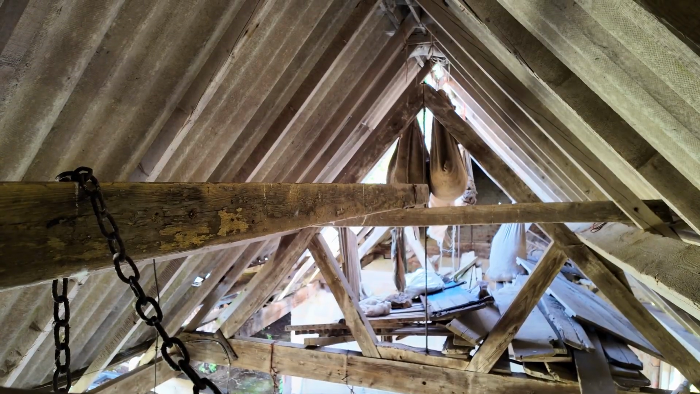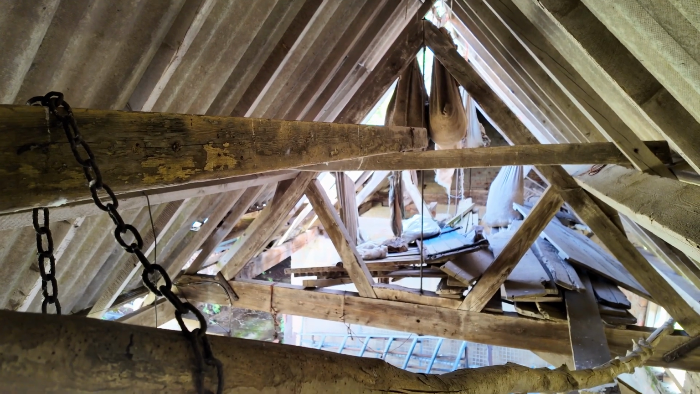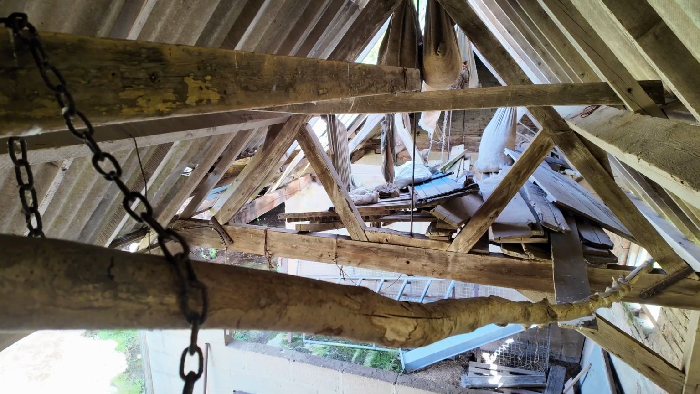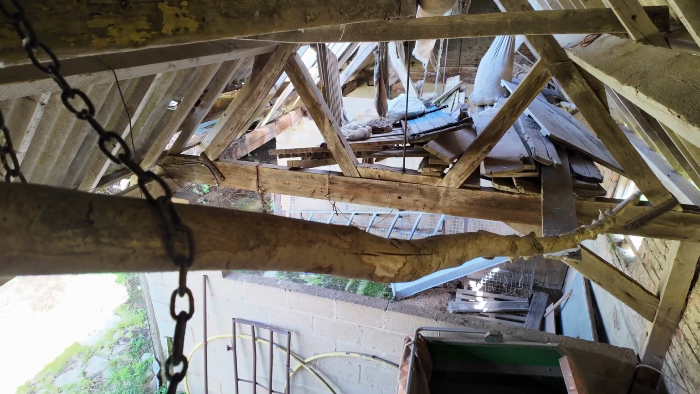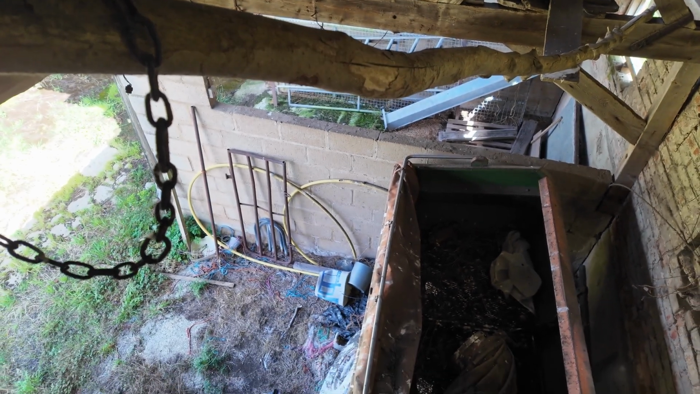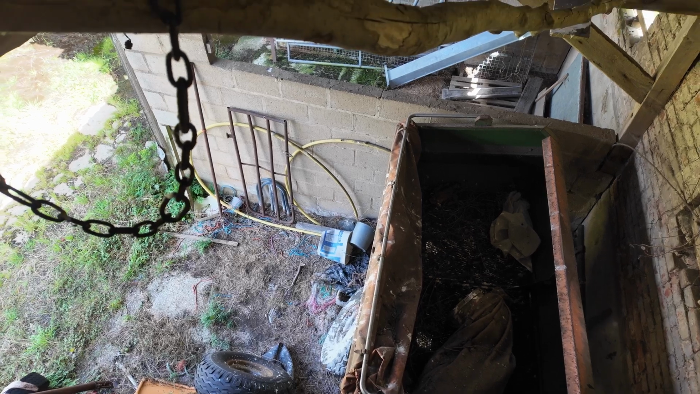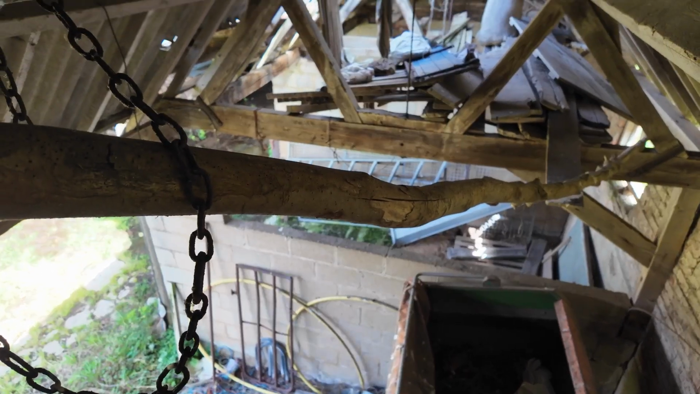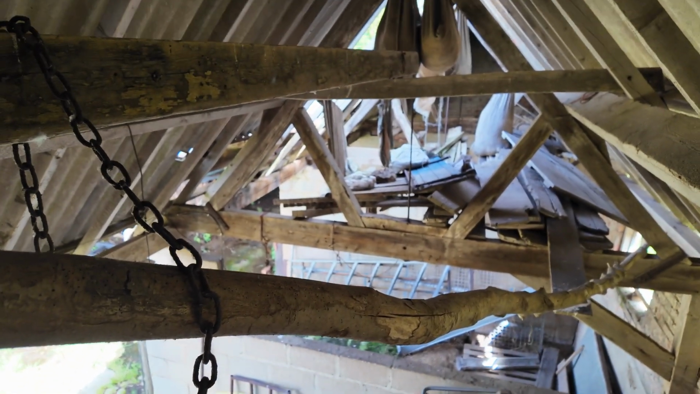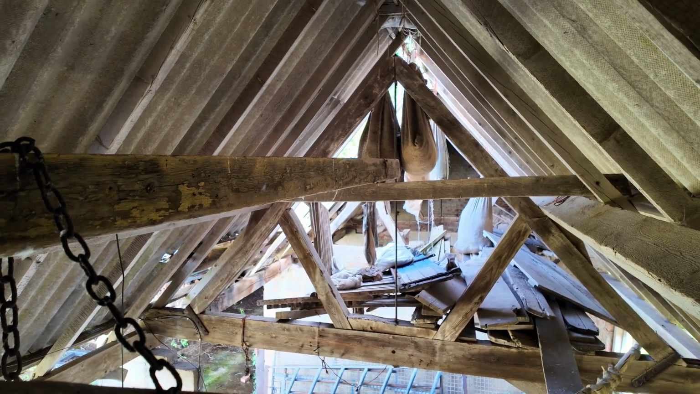So this is the sort of view that we're getting from here, and this particular camera is handling the brightness quite well. So it could be possibly landing on either one of these beams. But the camera, the trail cam anyway, can pick up this long beam on the left-hand side here and that cross